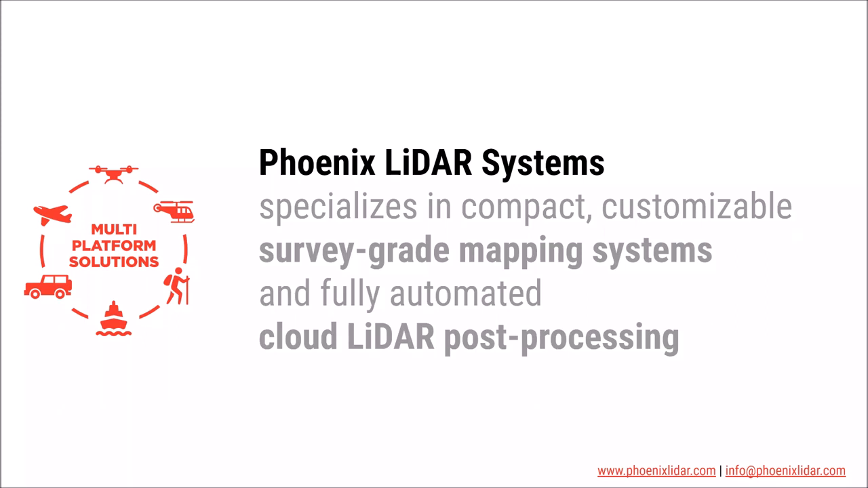Phoenix LiDAR Systems specializes in building complete mapping solutions. Our products cover you throughout the whole process, from data collection with our integrated hardware to data finalization with various in-house software options.